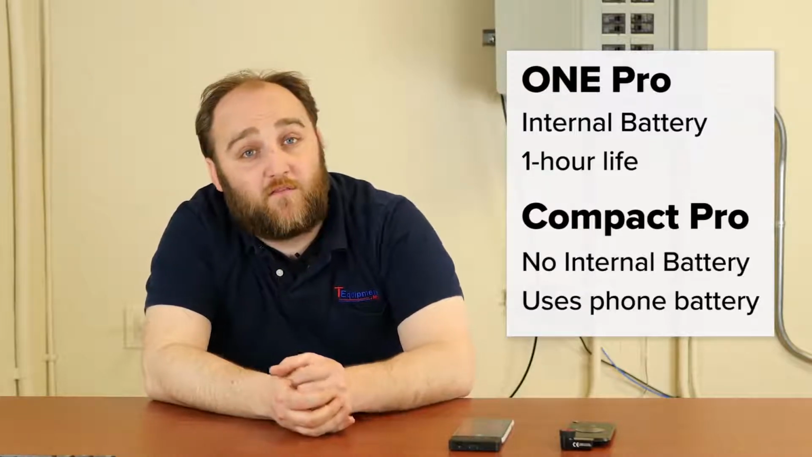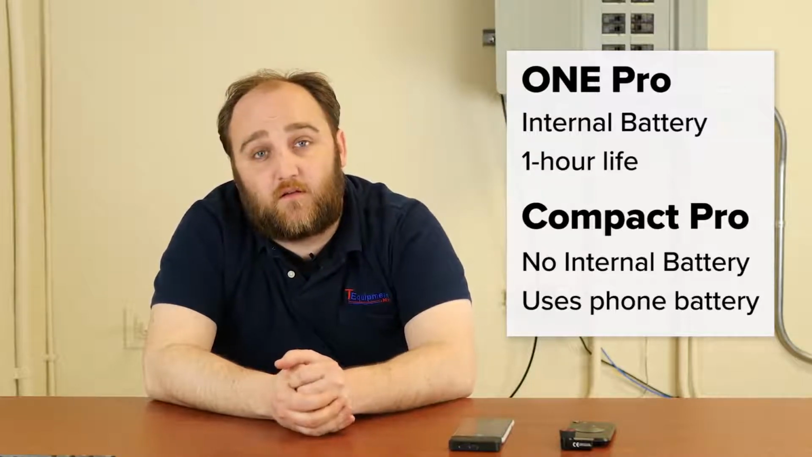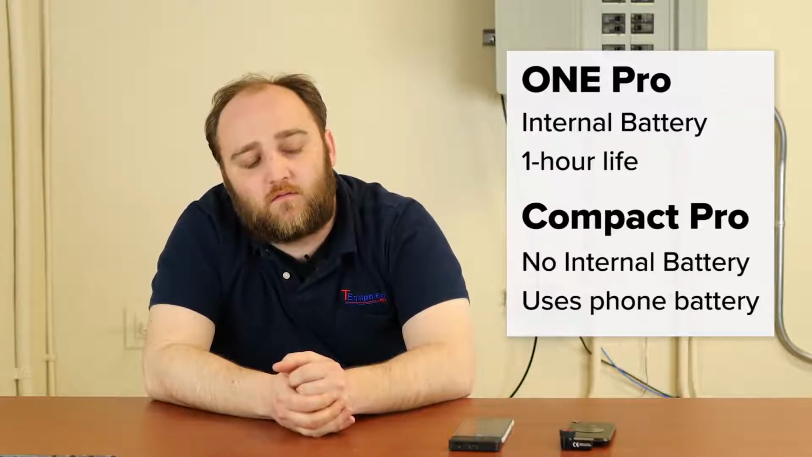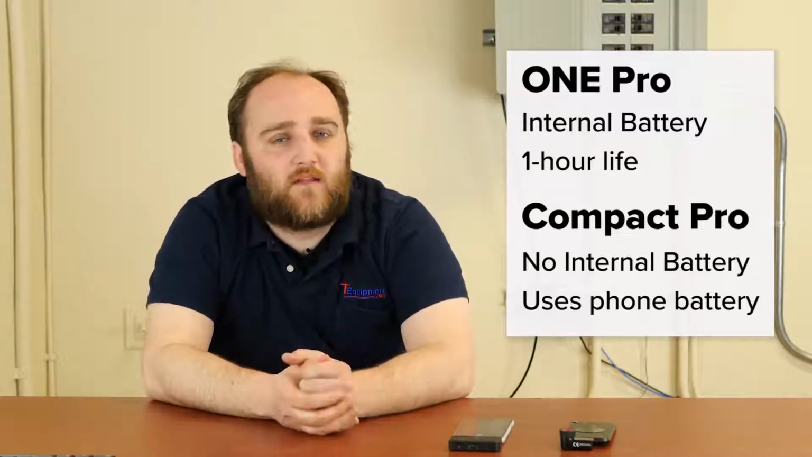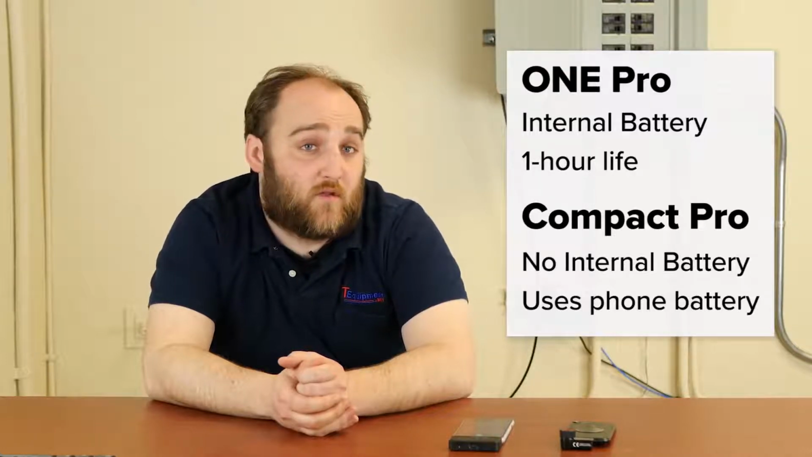Since the runtime on the FLIR 1 is only about an hour, that's a limiting factor in a lot of cases. But an hour of thermography is going to be a long time using a phone-based platform like this. So it's up to you whether your application is more intense and you still want to go with the phone-based platform. That is a consideration.